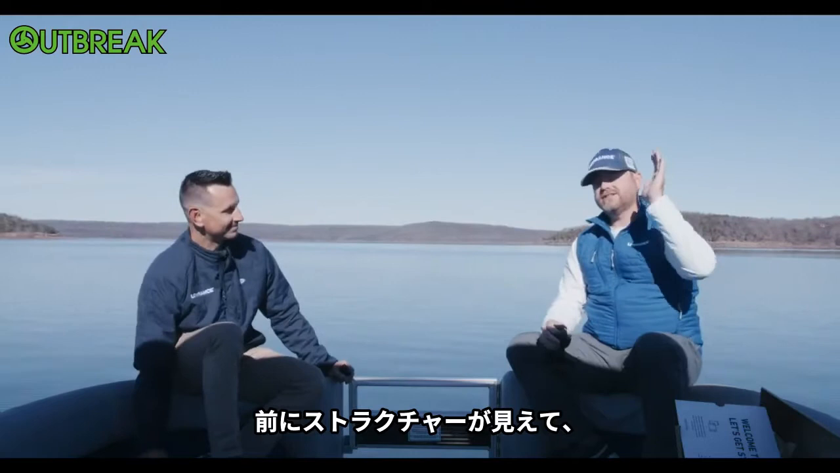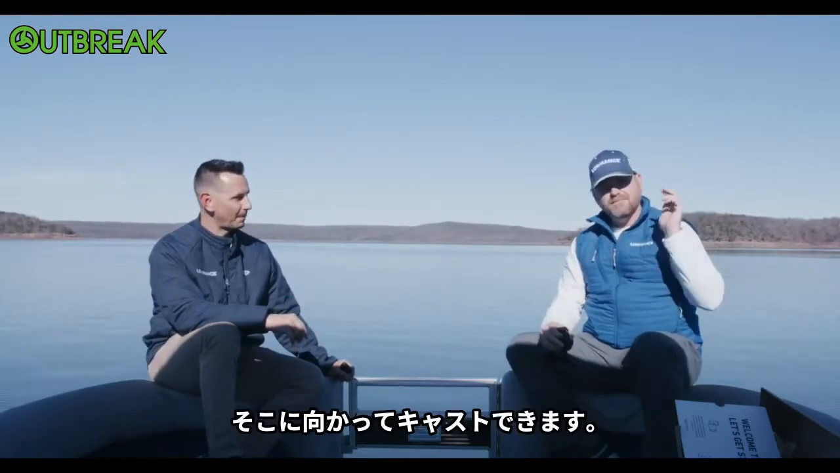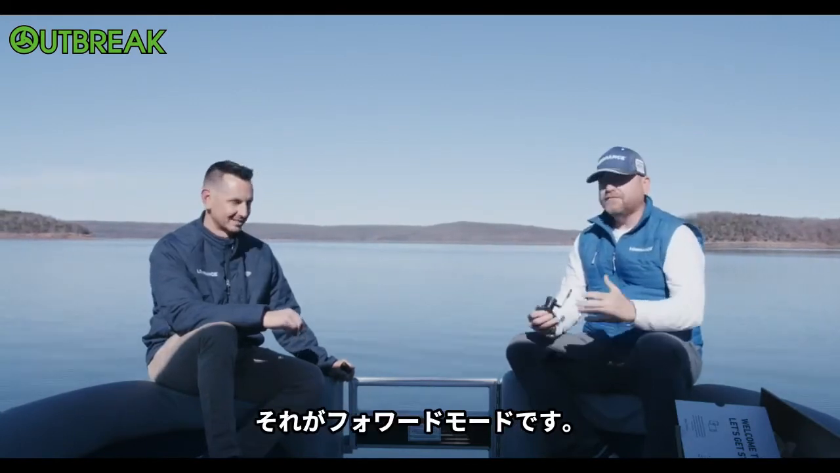I'm looking out, I see the structure out in front of me, I know it's 50 feet away, I know the fish are 30 feet down, I can make a cast to them and actively target that next cast. So that's the forward mode.